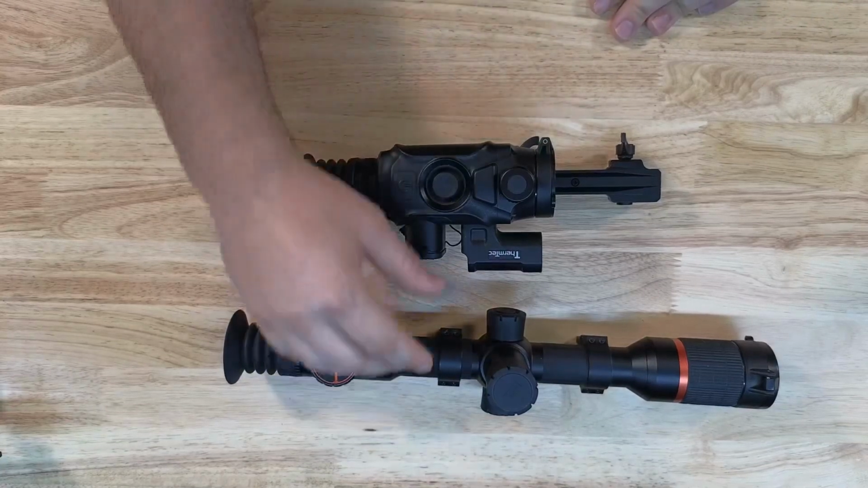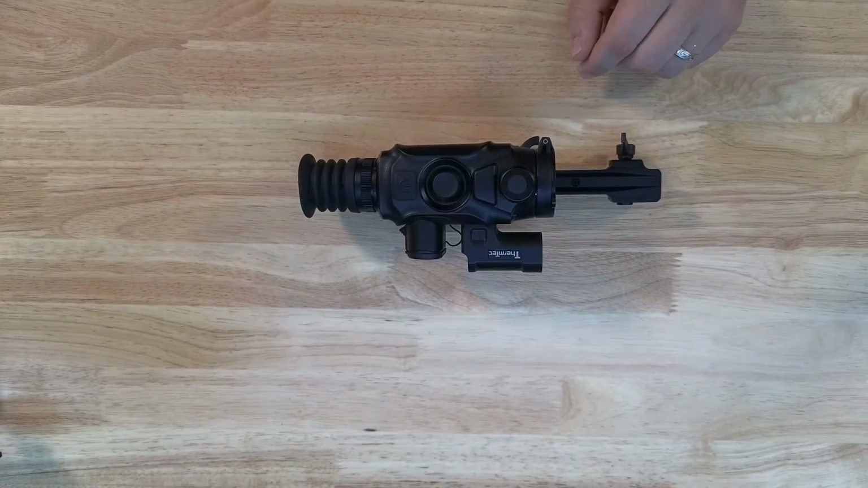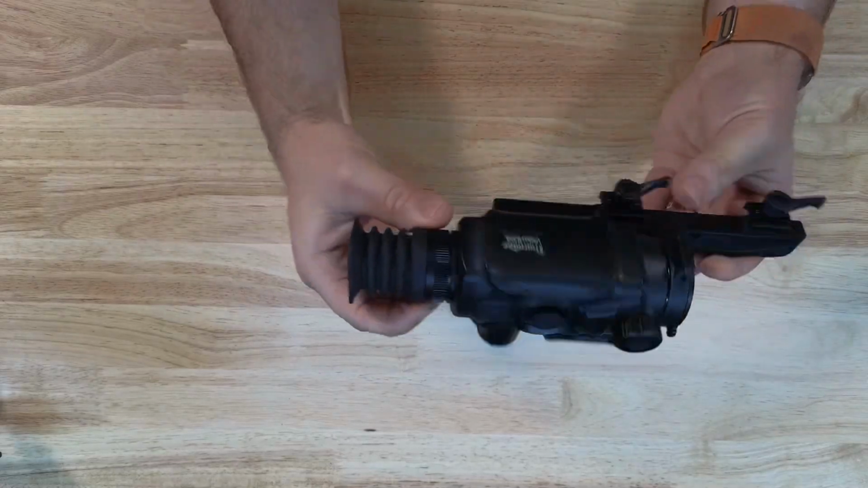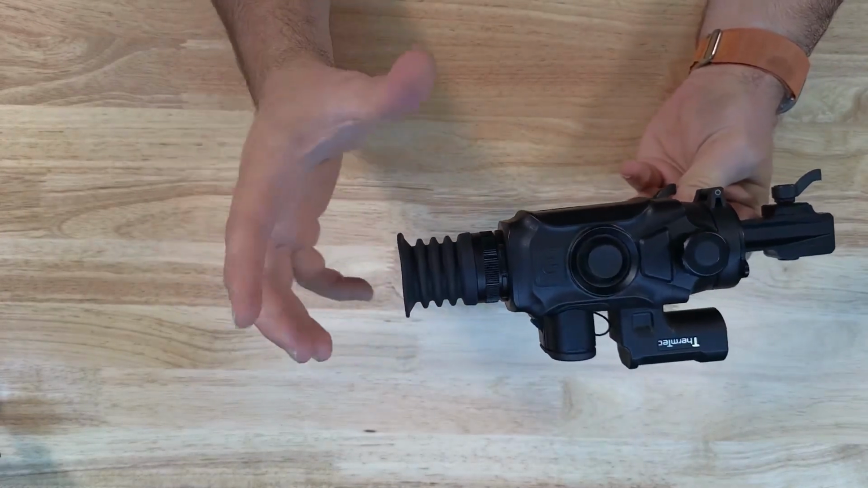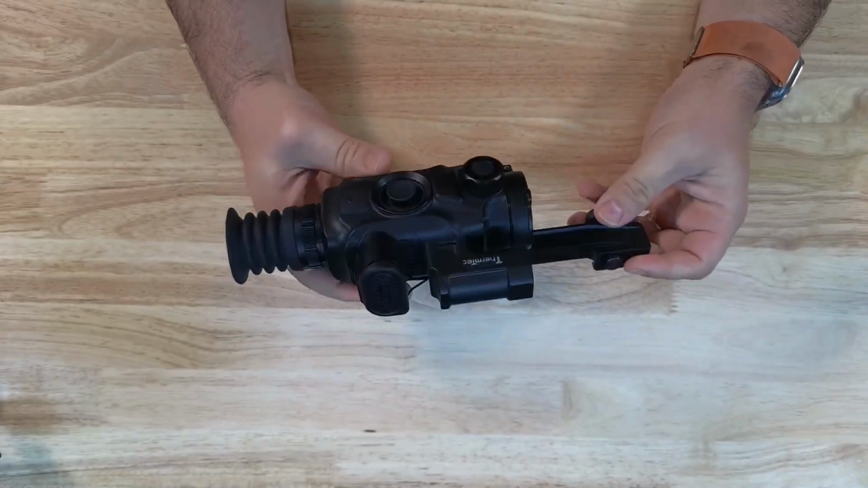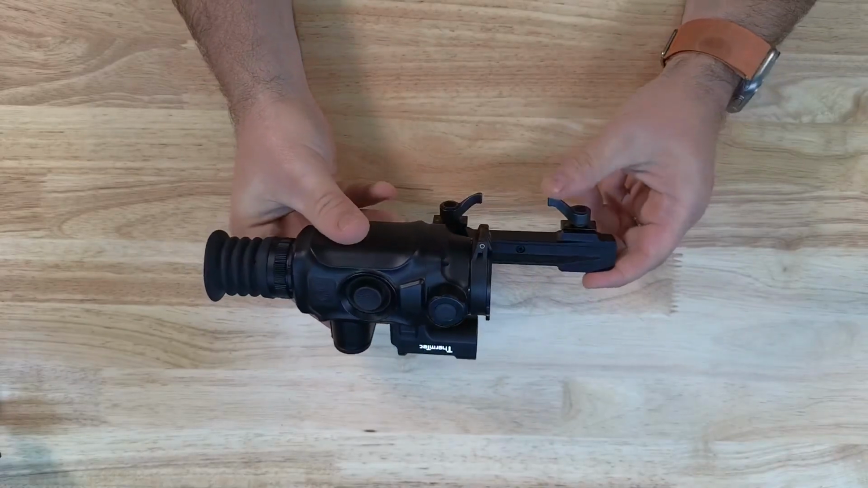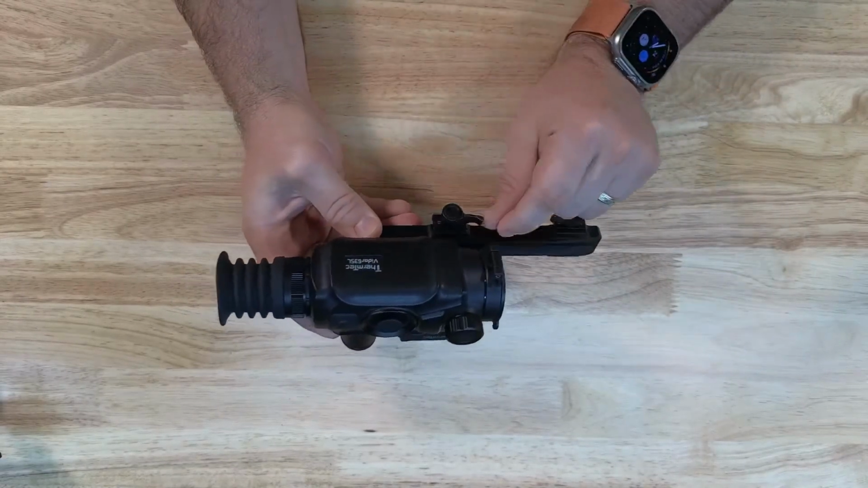A couple of other things, like the image quality on these devices is absolutely exceptional, which is what you'd expect from ThermTec. The color palettes are fantastic. Ease of use, guys, these are absolutely fantastic. Some of my favorite devices that I've ever used, and ones I don't think I'm going to give up in a long time. It does come with this quick detach mount as well. It is quick detach and it gives you a pretty good return to zero.